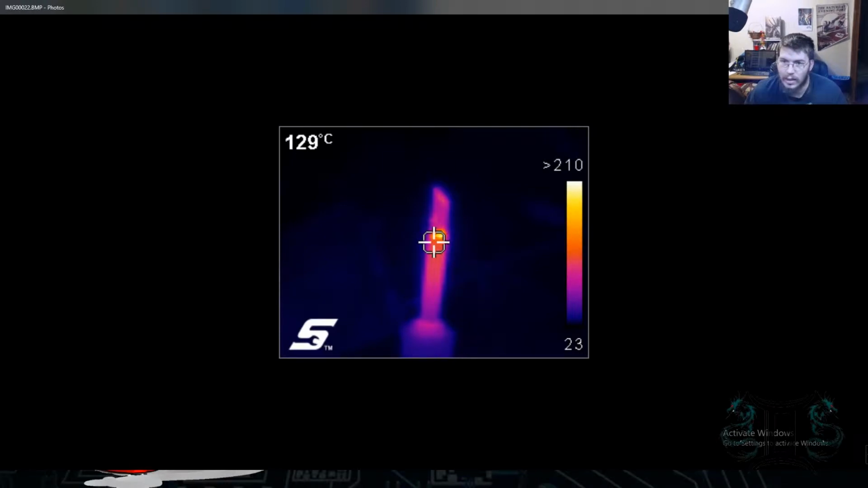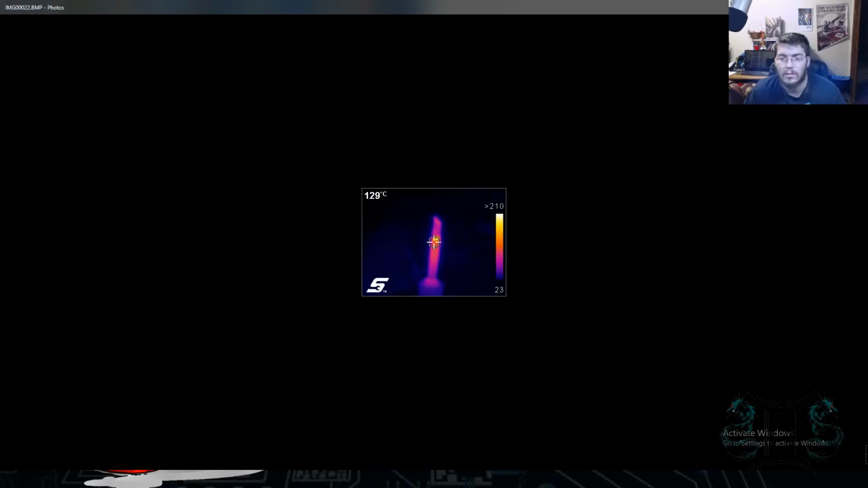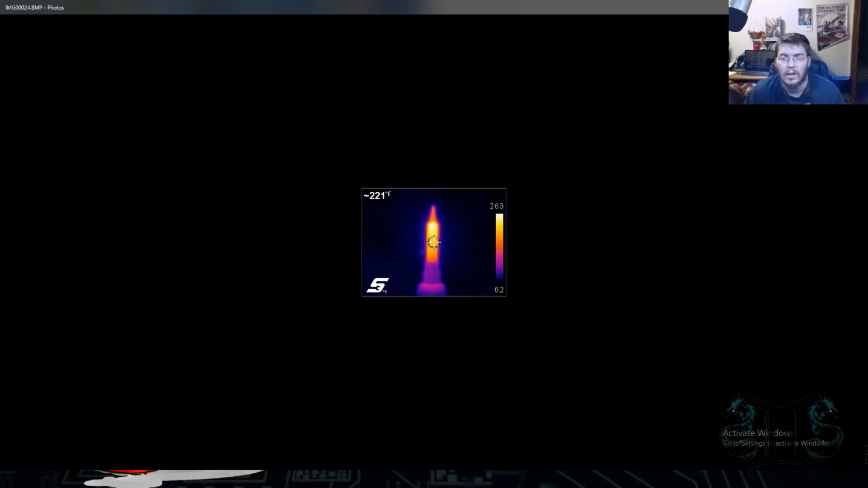This is actually the soldering iron that went out on me and stopped heating, and my thermal imager is what I used to tell me what was going on with the heating element in that iron, and that's why I came to the conclusion that my iron was going dead. Here's another picture of an iron. This is a newer one I bought. It's actually doing pretty good.